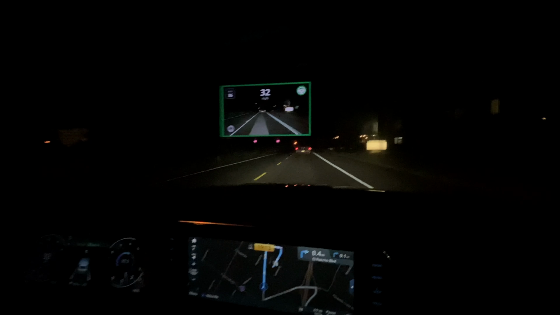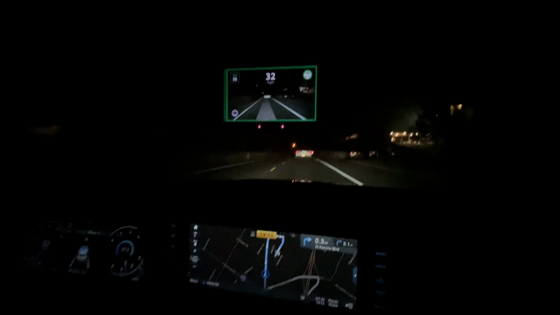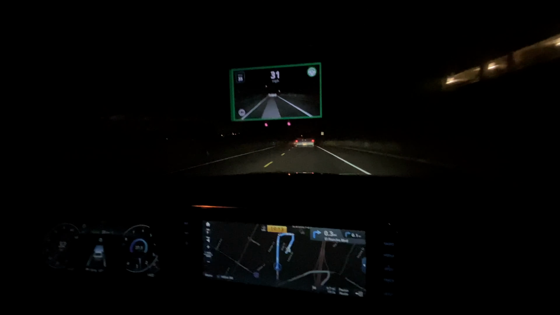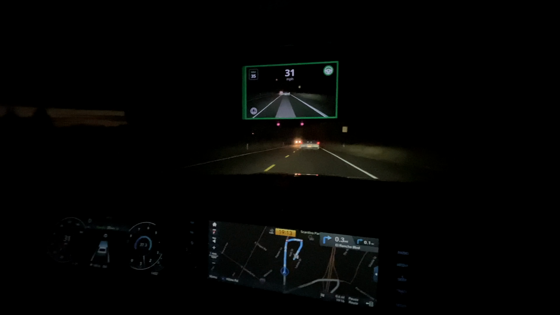Man, it's crazy how bad the filming is at night. Daytime it doesn't look that bumpy, but nighttime you can see every little jolt. Yeah.